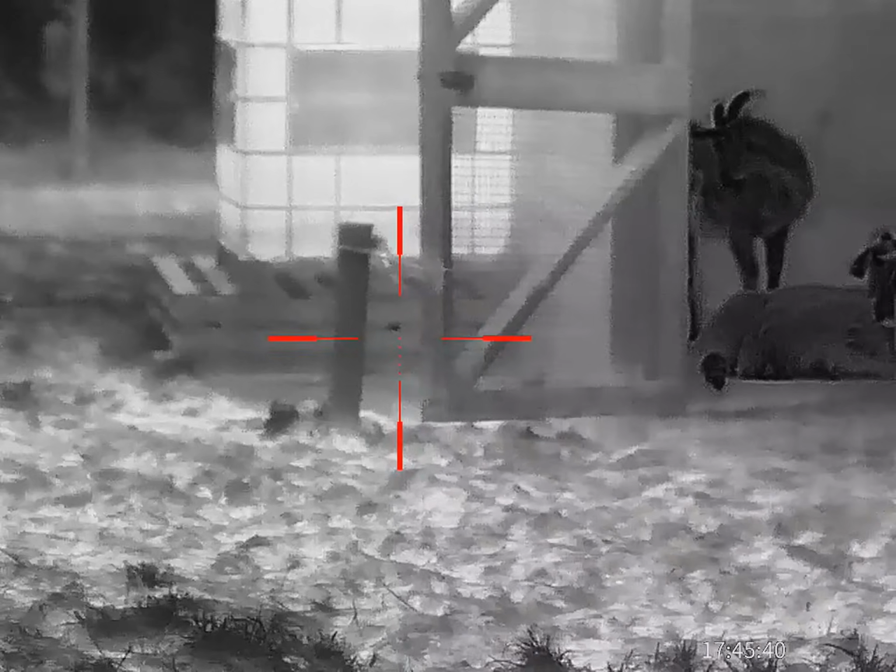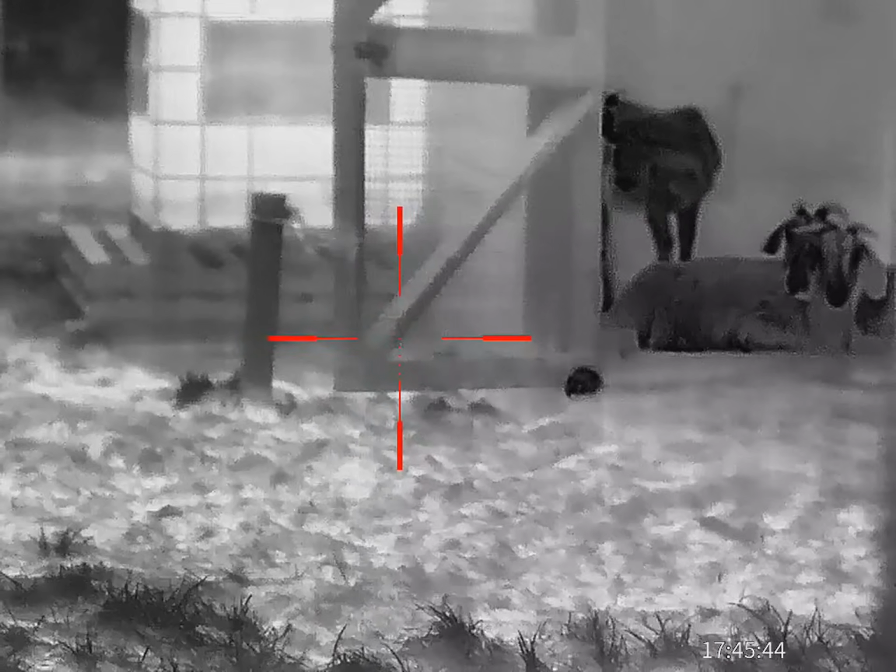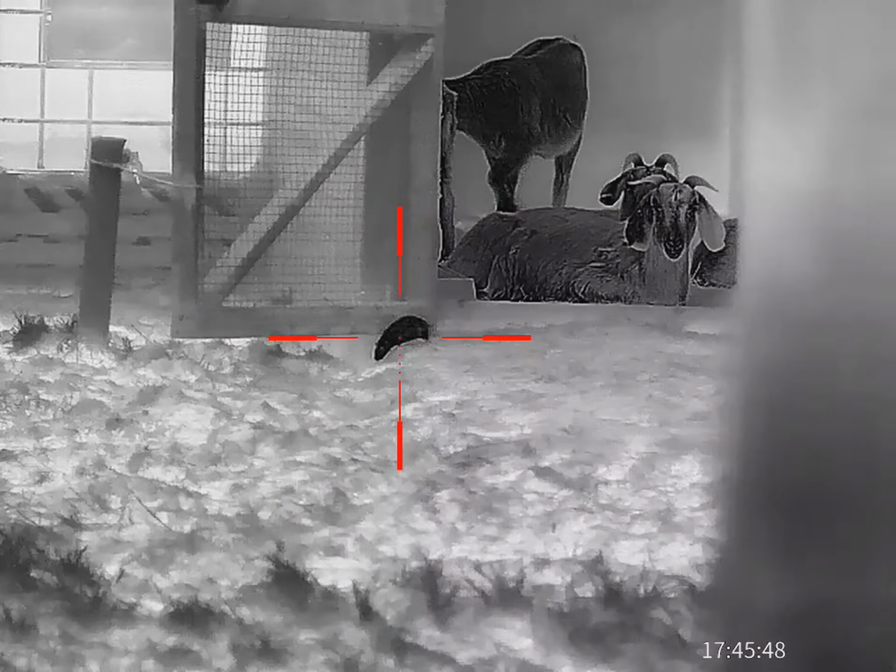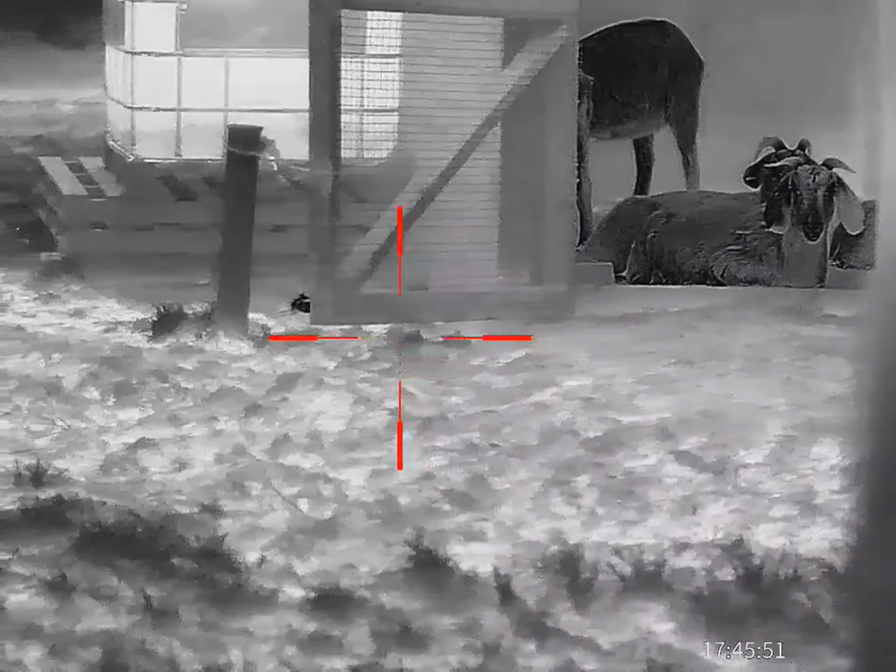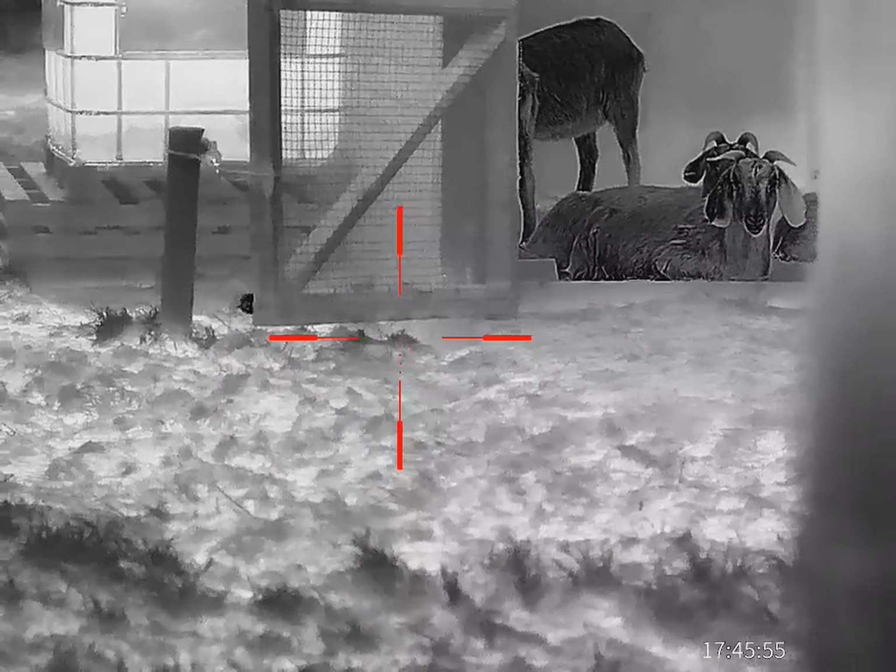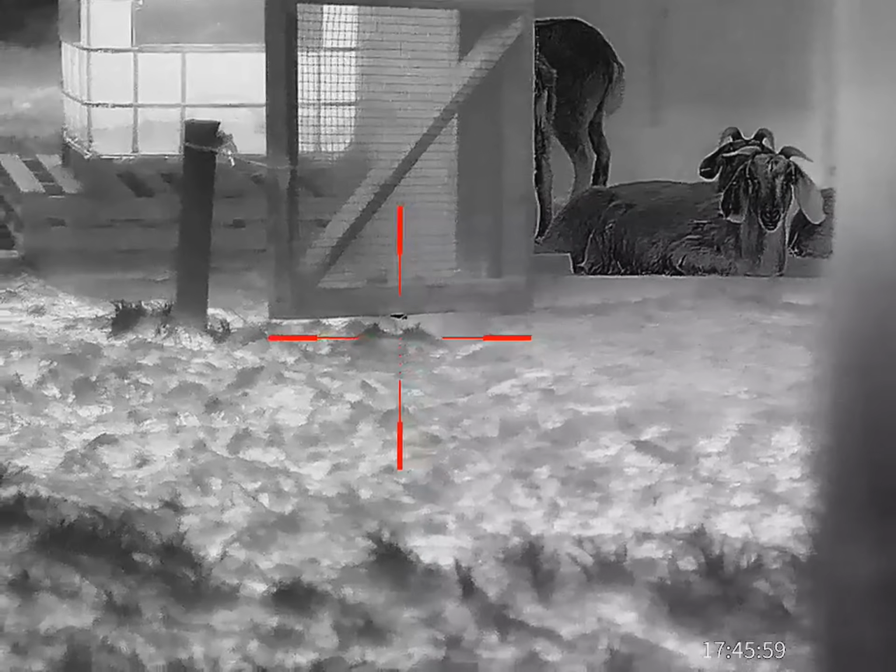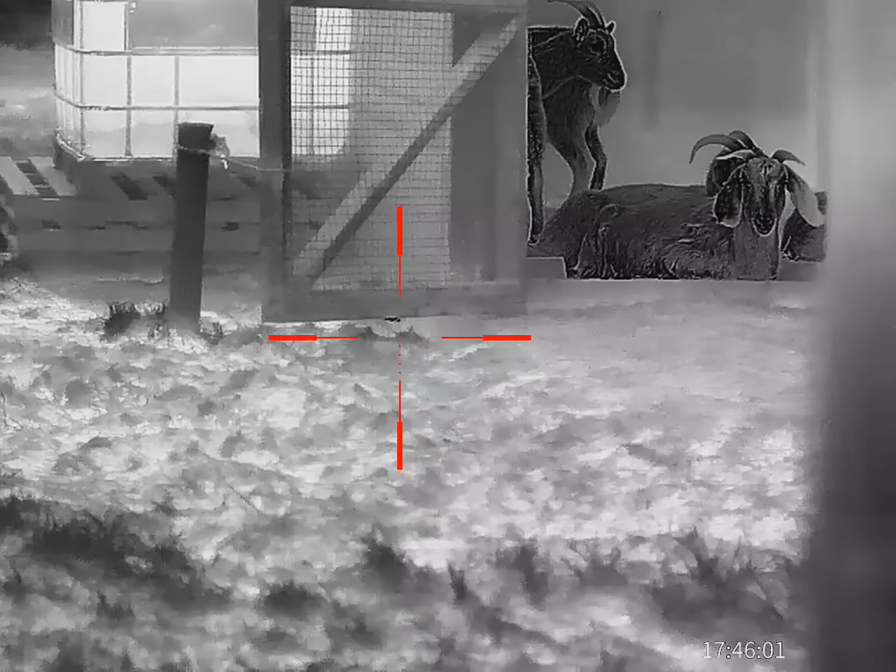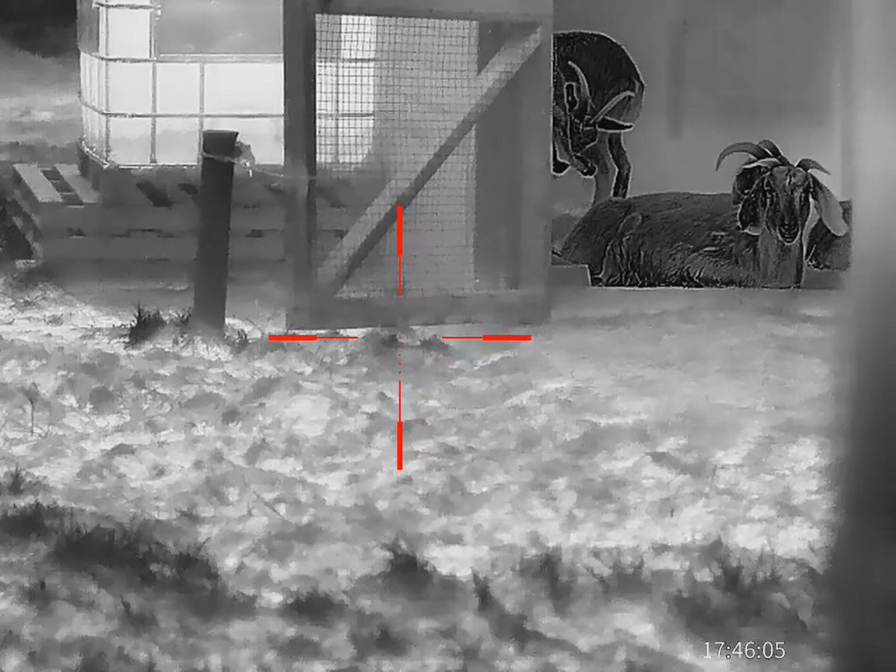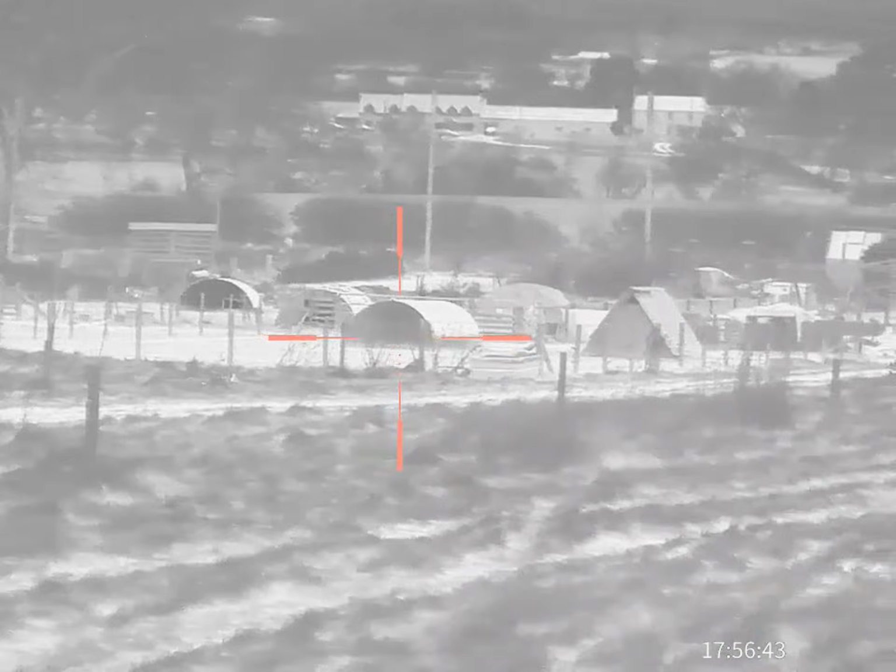Now in this part of the video, I'd like to give a massive shout out to Jeff Pybus, aka the Rat Buster on YouTube. He's very kindly got us set up with this equipment to trial, and he's also very kindly let me use the famous Red Baron. And this is what you're seeing now. This is the Red Baron with the Marten 630 sat on top. You can see the detail in the goats' heads. It's fantastic.